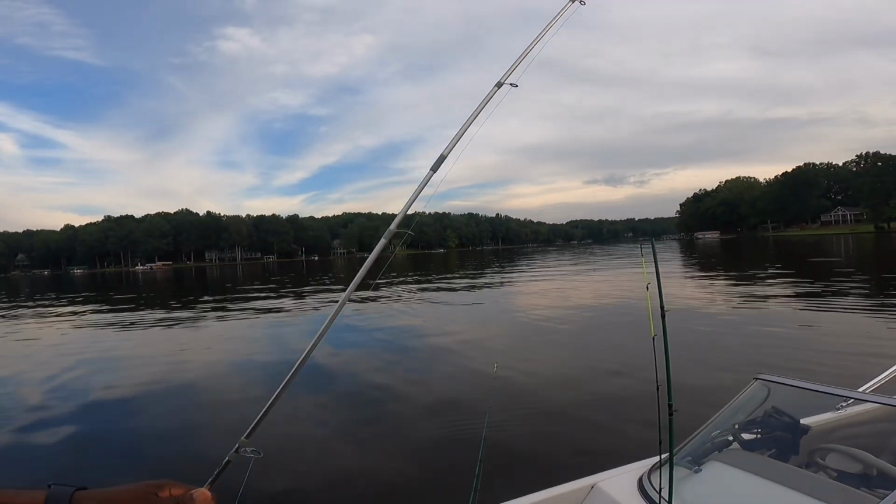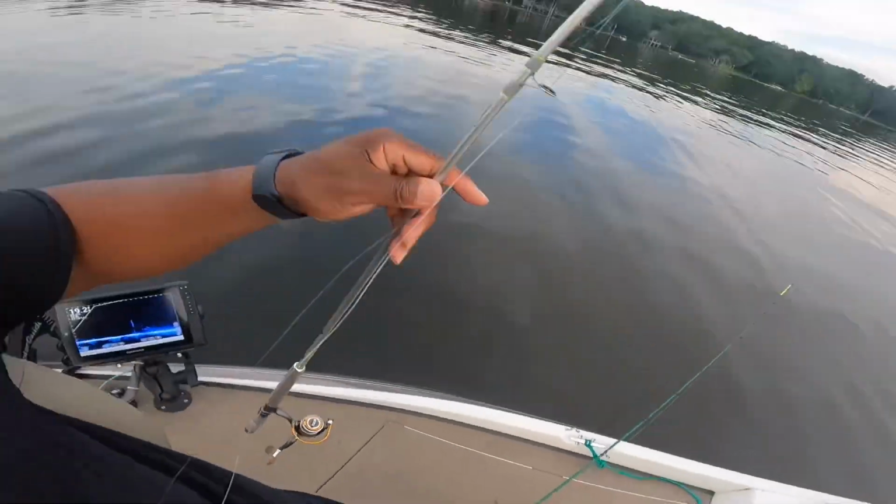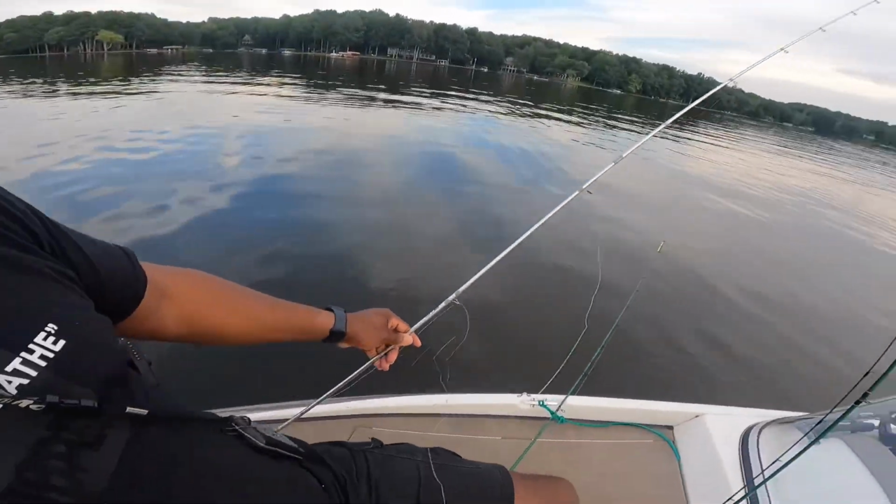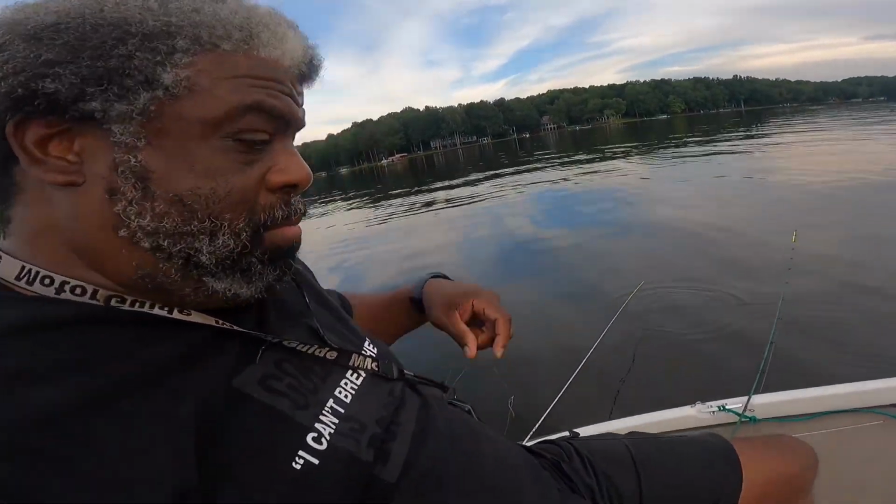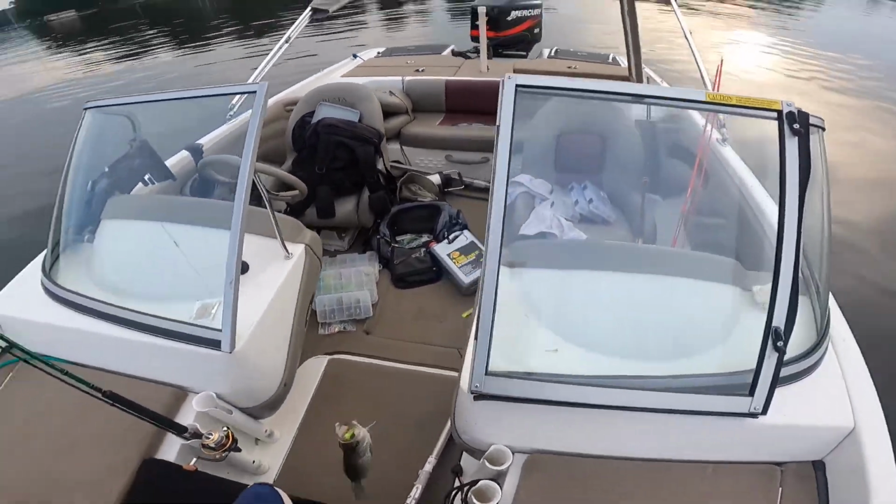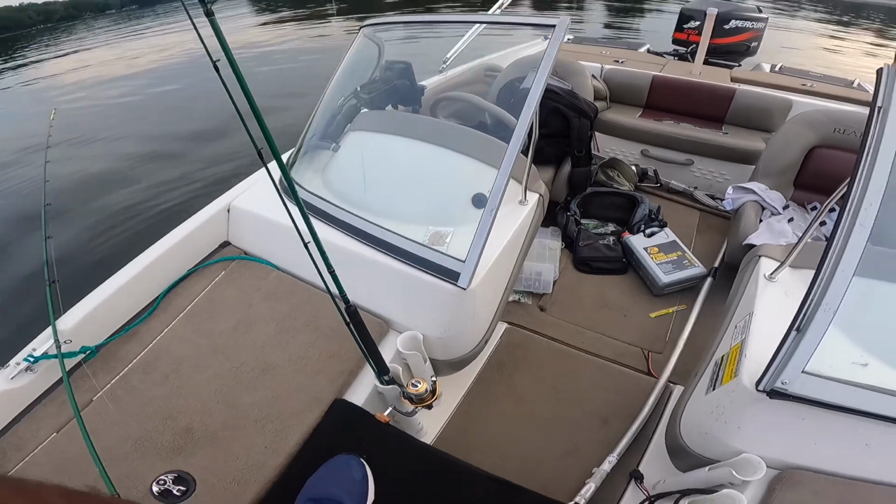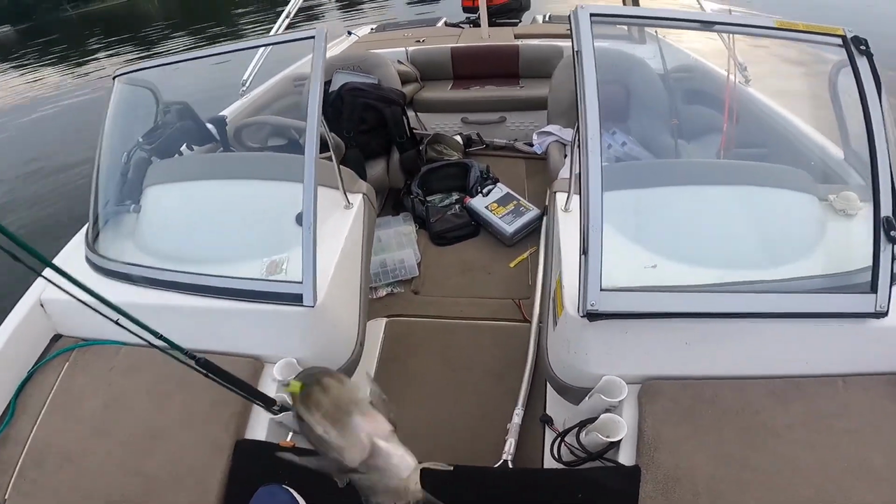So now let's see what we're working with. Oh, look at this here. My line done broke. I had to pull it in by hand. This is some old craziness right here. Equipment malfunction. Let's take a look at Big Shirley. First catch of the night. Probably, hopefully, if I can catch 3 or 4, if I can catch 4 or 5 fish this evening.